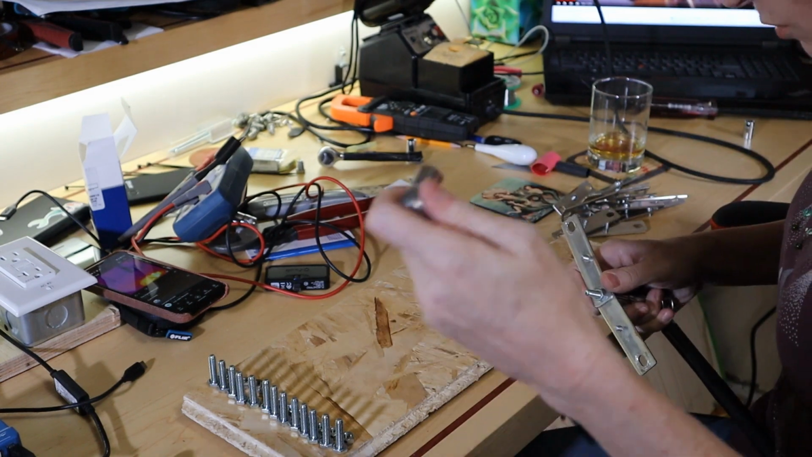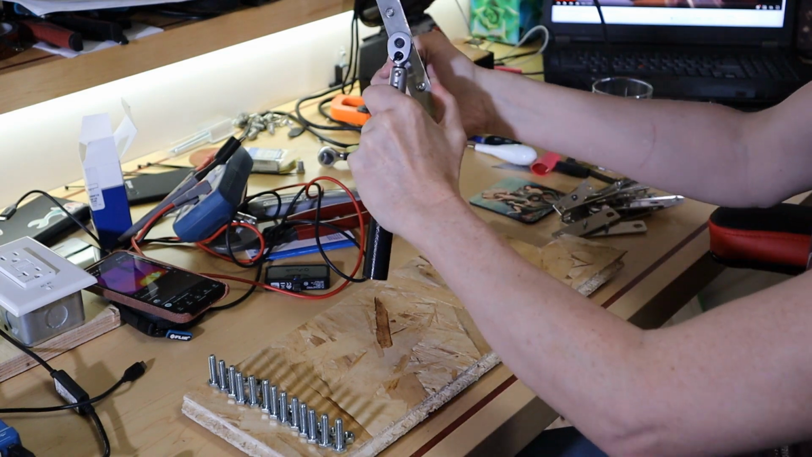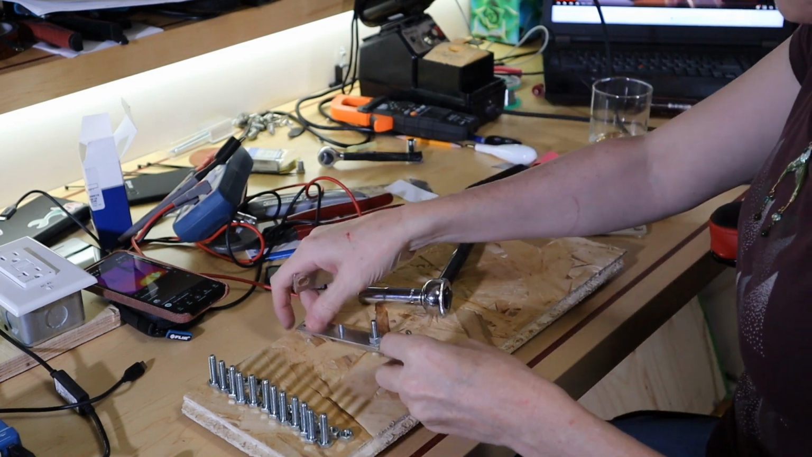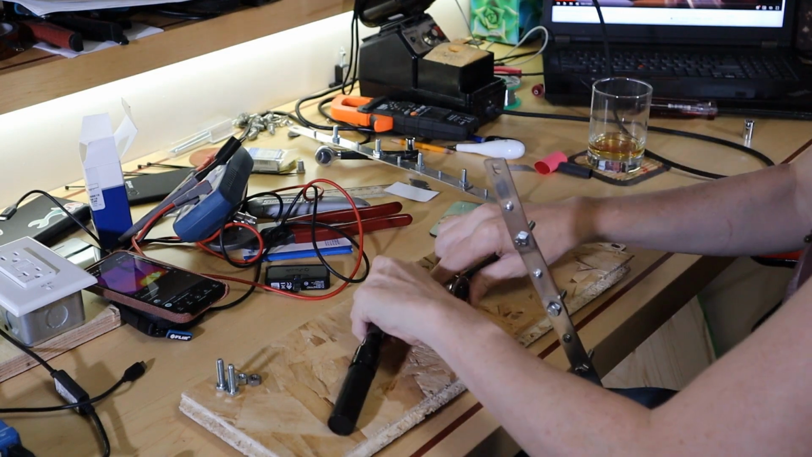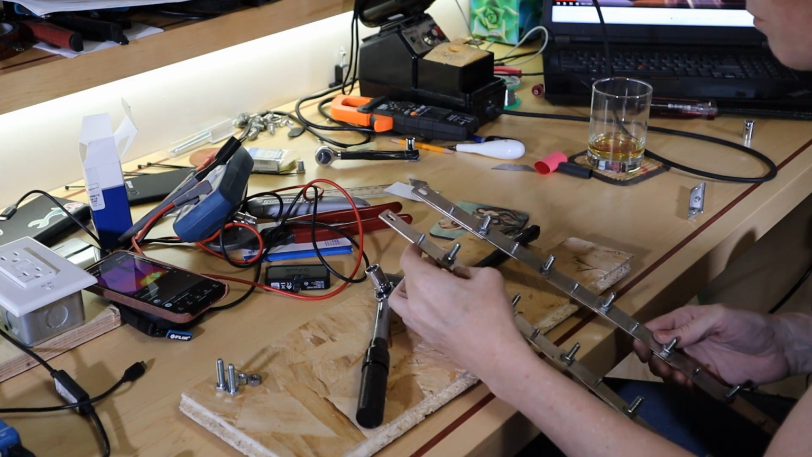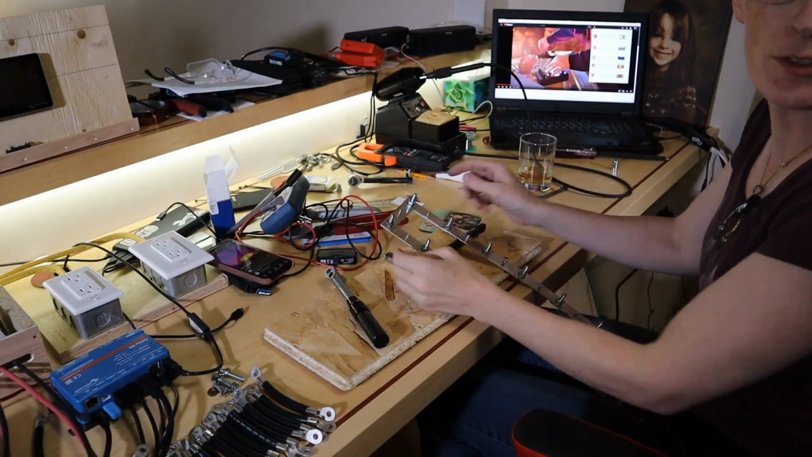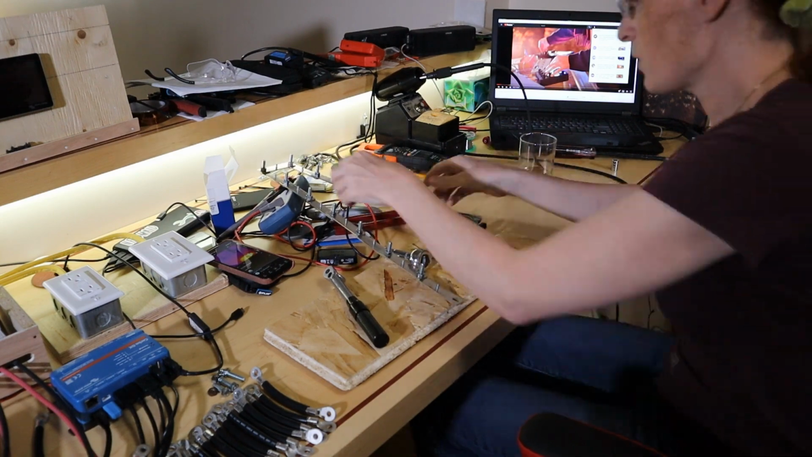Still set to 8 Newton meters on the torque wrench. One done. 14 more to go. All right, I got my 2 main bus bars. And now I'll join them into a U shape. The idea behind this U shape isn't that it changes the resistance in any way, it just makes it easier for me to touch the two sides.